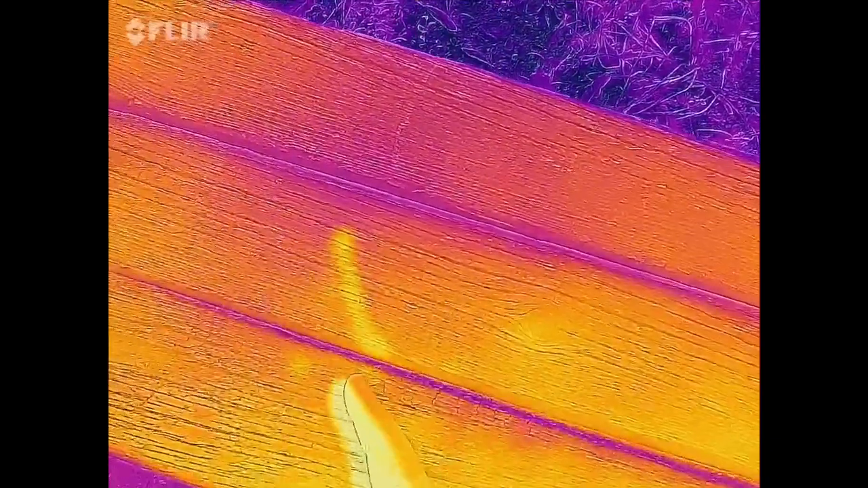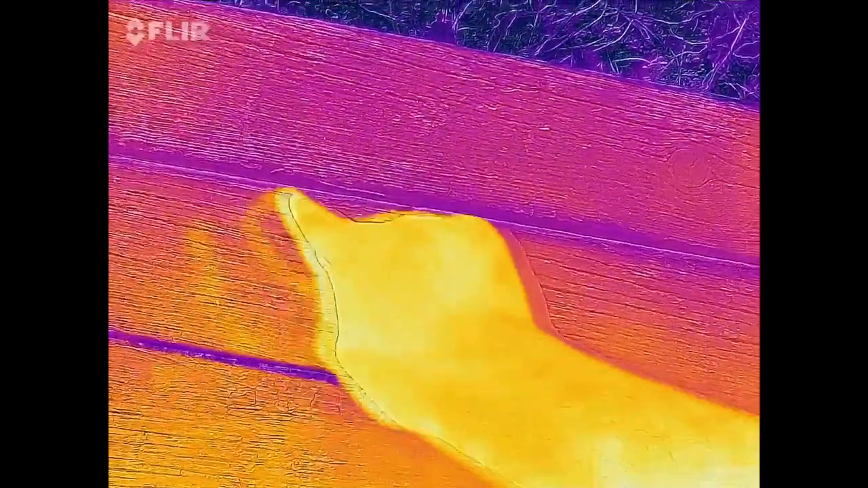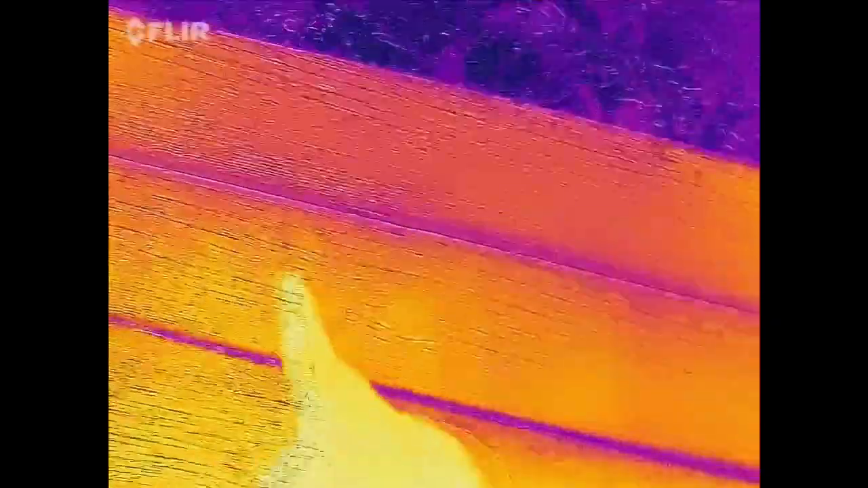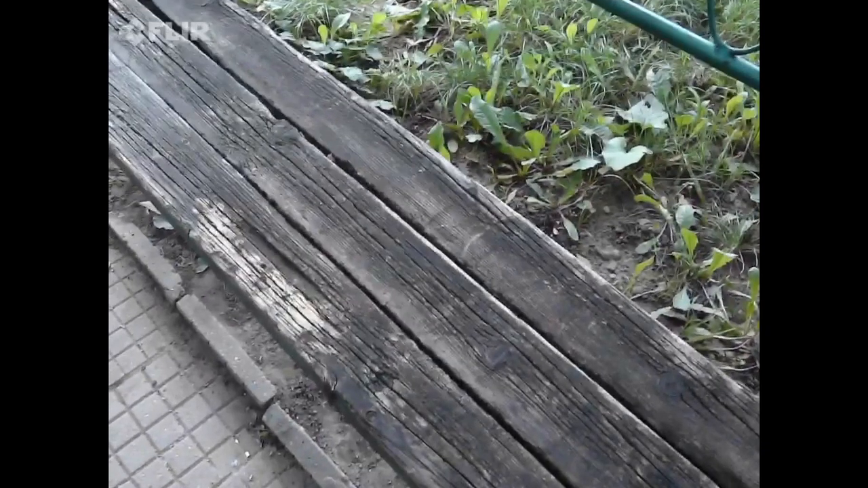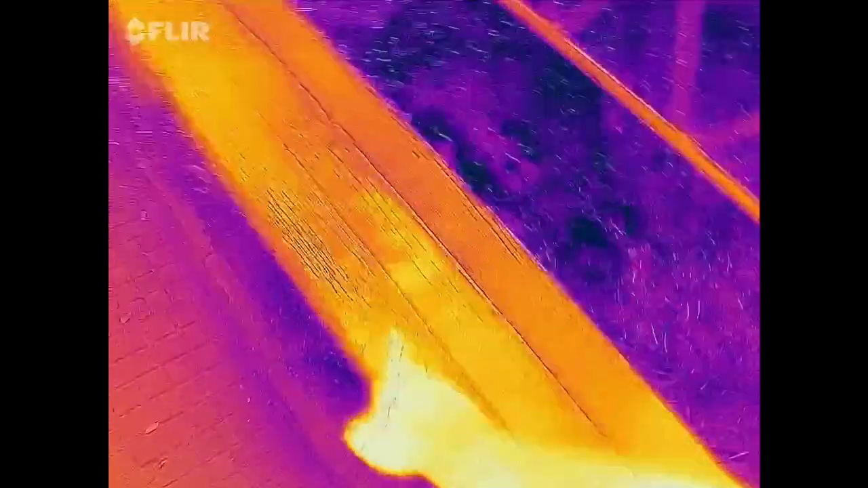And you can see it's actually working. You can draw something like a heart. It expires pretty quickly because it's too warm anyway, so my hand isn't warm enough. But look at this. Cool, huh? Normal view, obviously nothing, but in thermal view you can still make out my hand over there.